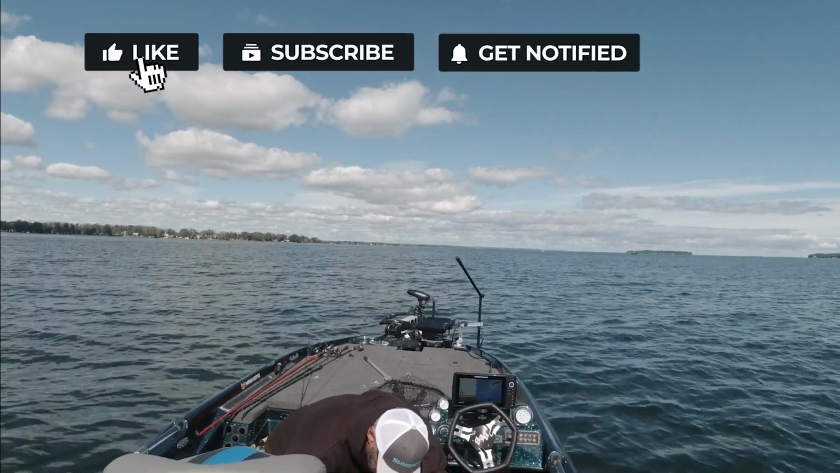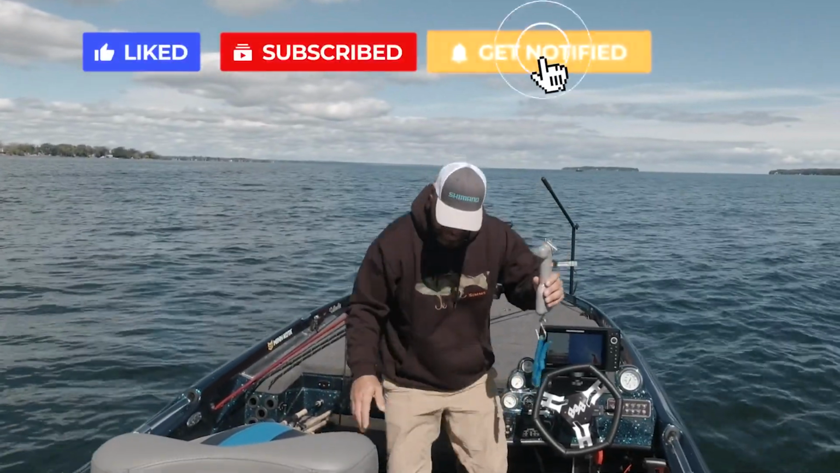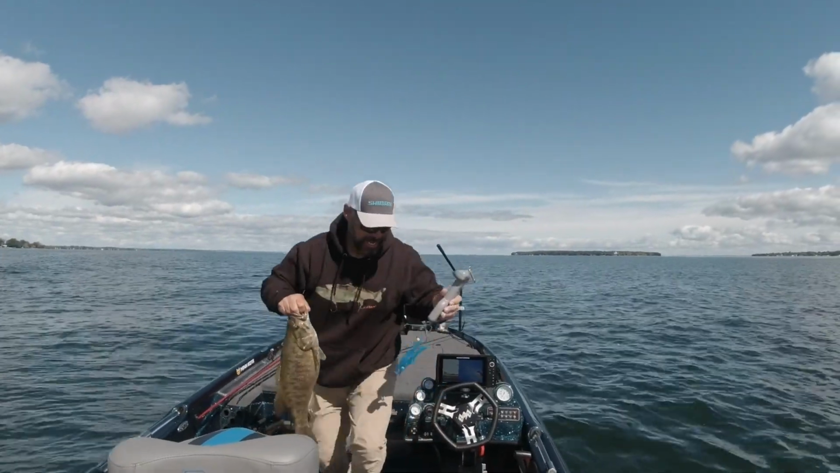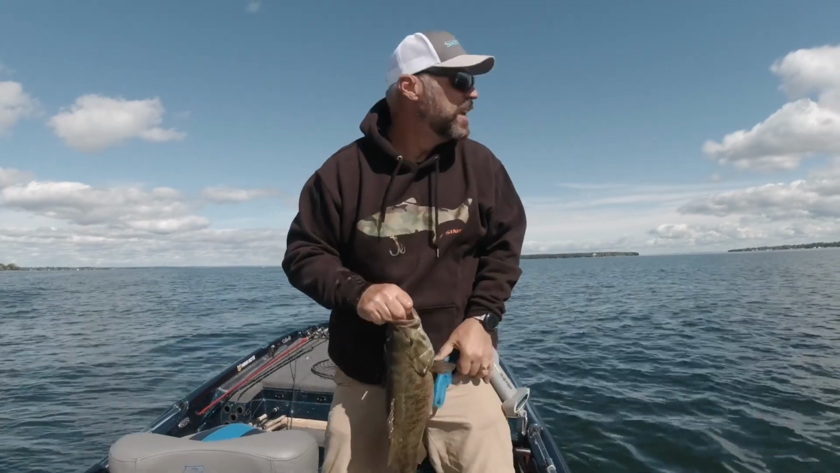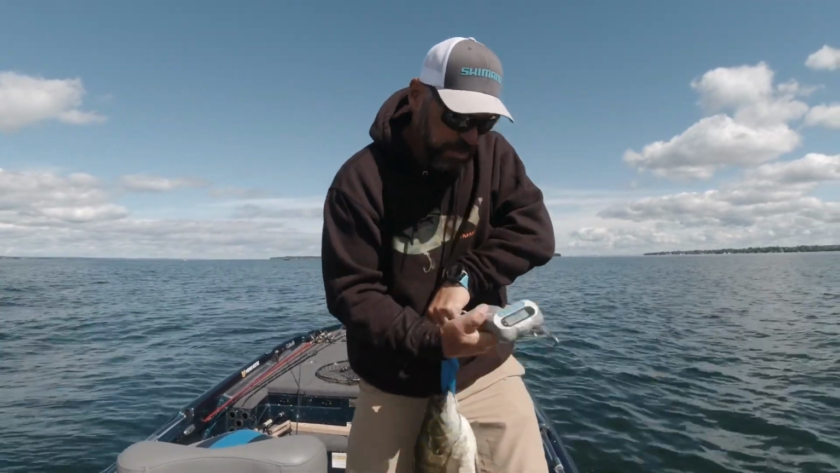So overall, first impressions, super happy using it for bass for the first time. Very, very easy to tell. Oh my good God. See how much this thing weighs. Get it back as fast as possible here.